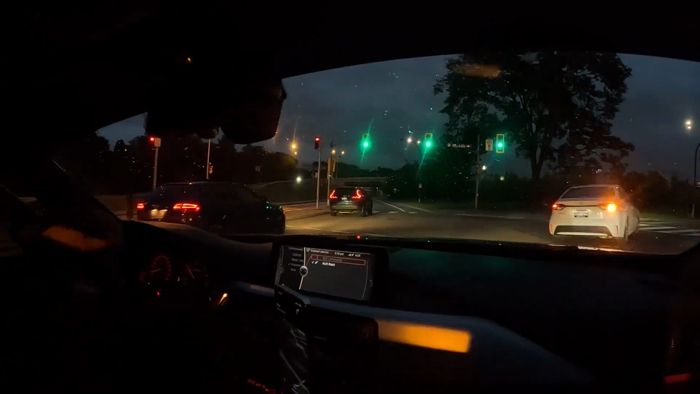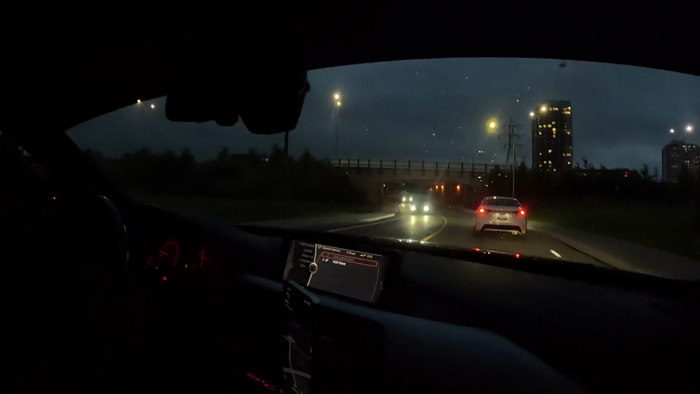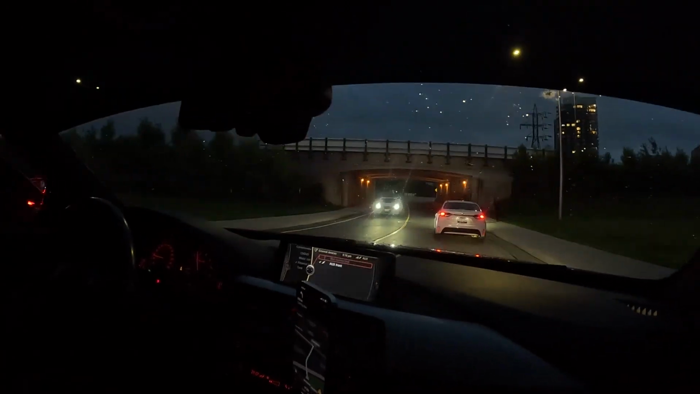I'm not sure which one is better. If this one is good, I'll just leave it on. If not, I'll try the other one. I mean, it's not falling down, so I think it's fine, as long as it stays. Someone in front of me.